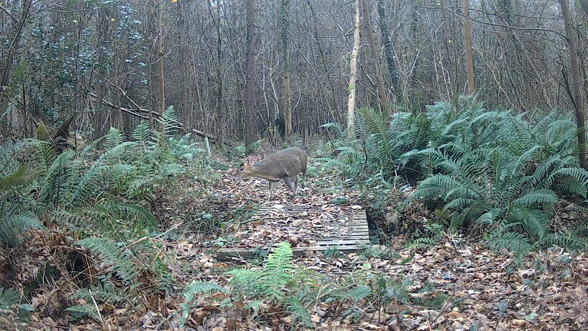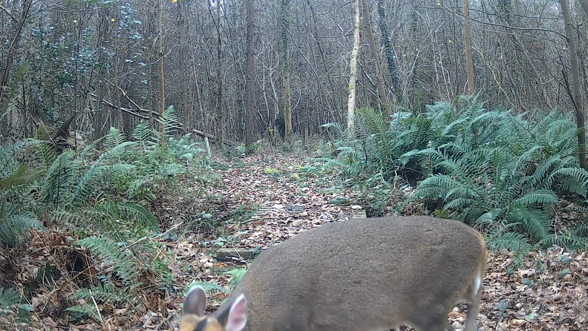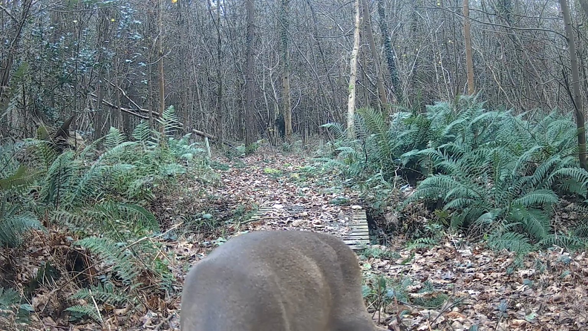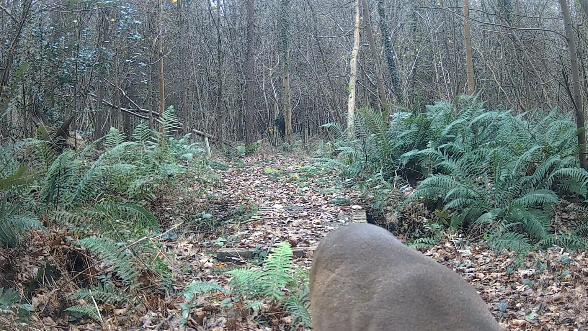Muntjac's back. Having a good sniff. And he's found the wheat. This muntjac absolutely loves the wheat. You can see, they know there's something weird with that camera. They know it's there and there's something about it. It smells different. Maybe it smells of me. I'm not sure.